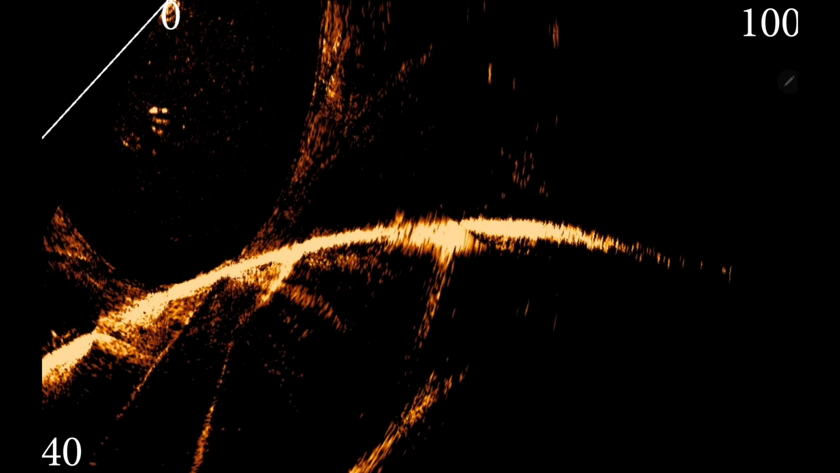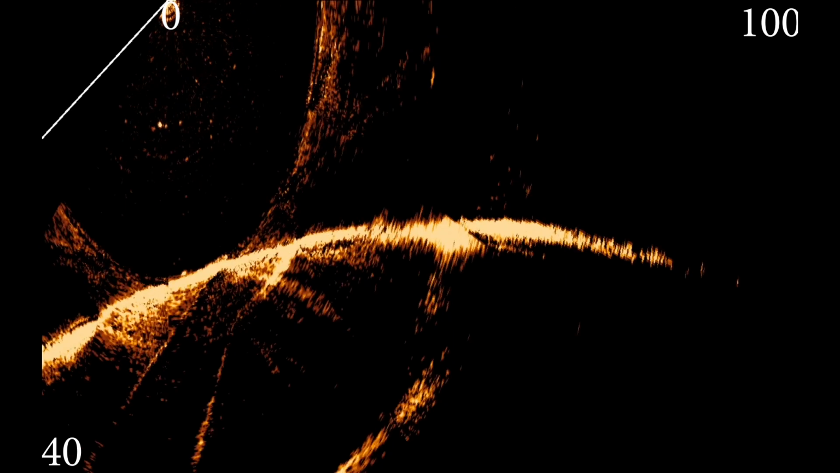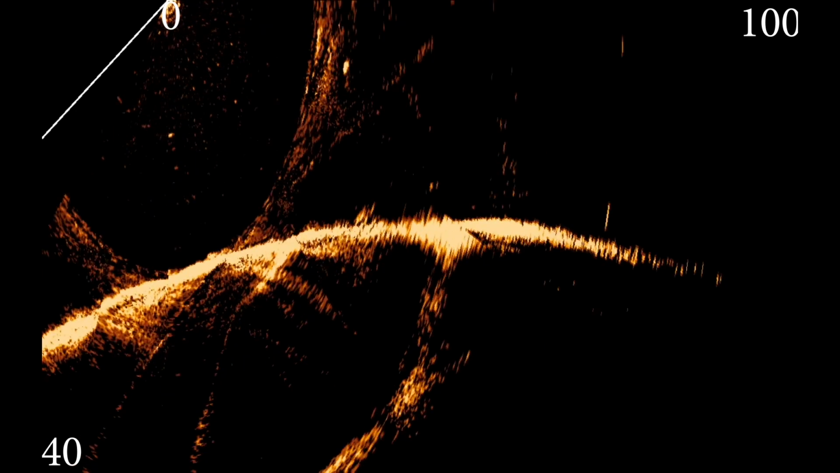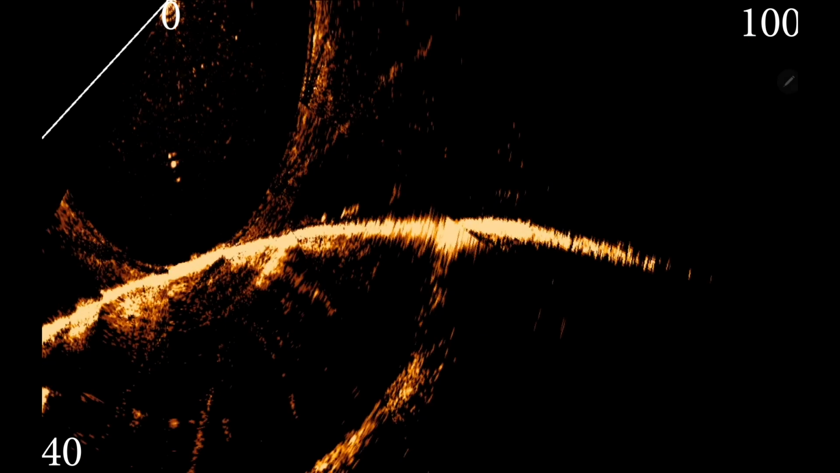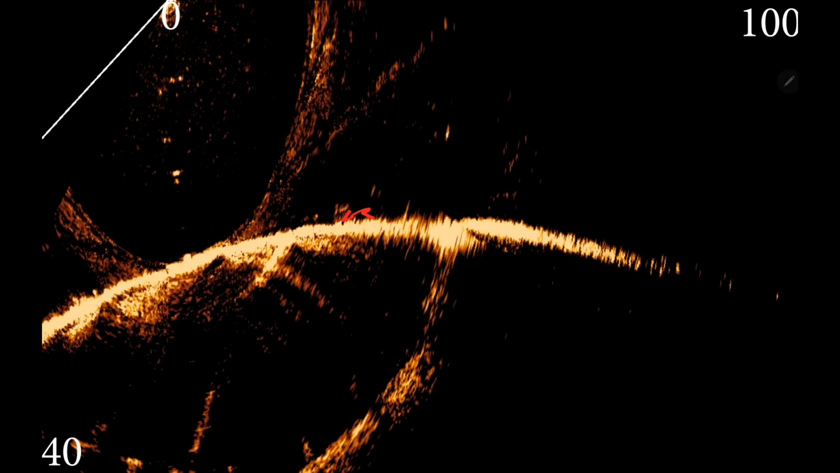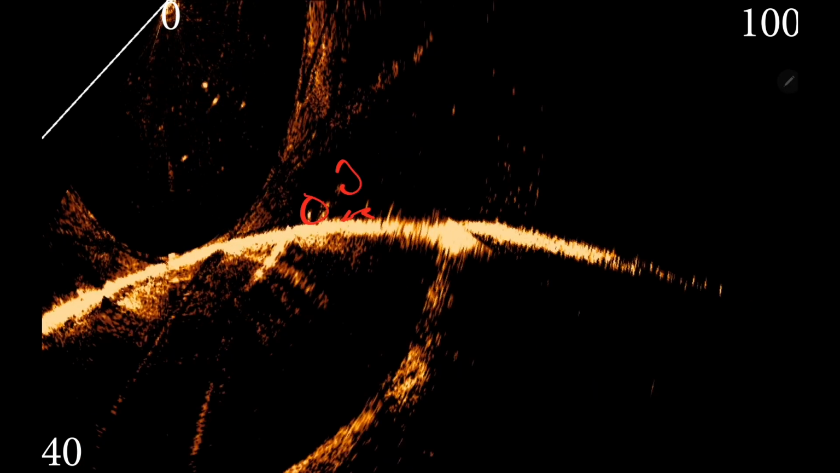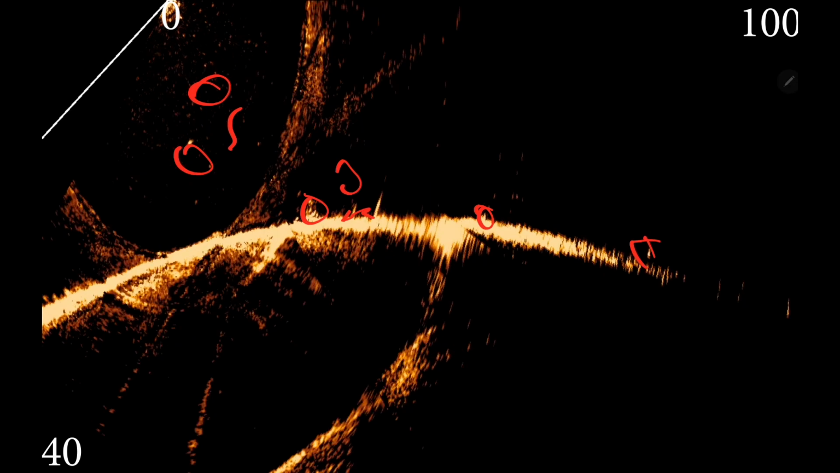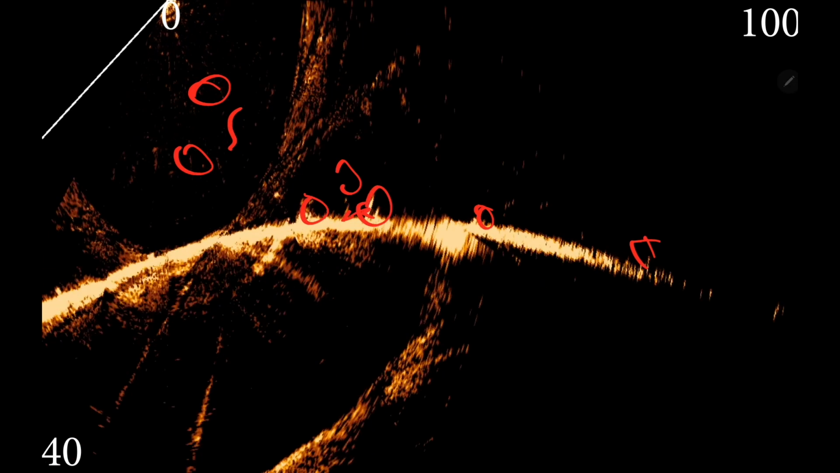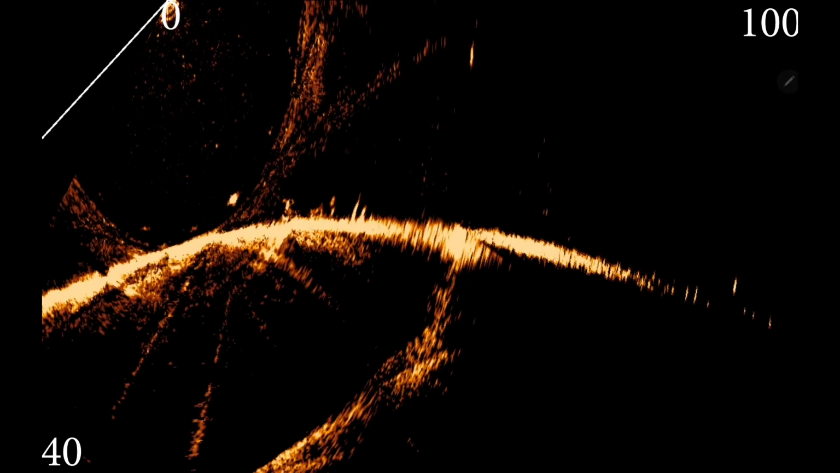All right, guys. So here we are. I've moved on to come up on a hump, looking around, trying to figure some stuff out. Got some structure in this area, or we've got some like laydowns and stuff, but there's fish. There's fish everywhere. There's some over here, some over here, and I'm trying to figure it out, trying to get those bites.